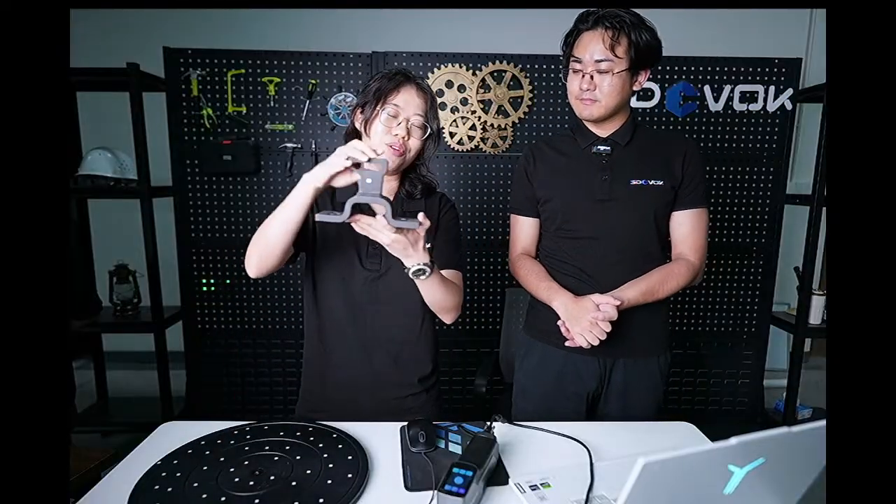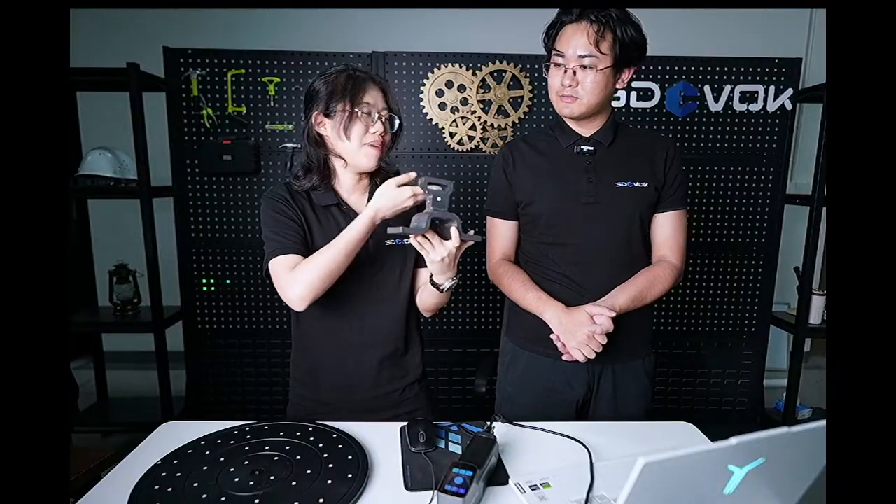So let's get started. I prepared the industrial part today, and I will do the reverse engineering based on this industrial part. But first of all, we want to produce a 3D mesh model. So I will let my colleague Richard do this scanning.